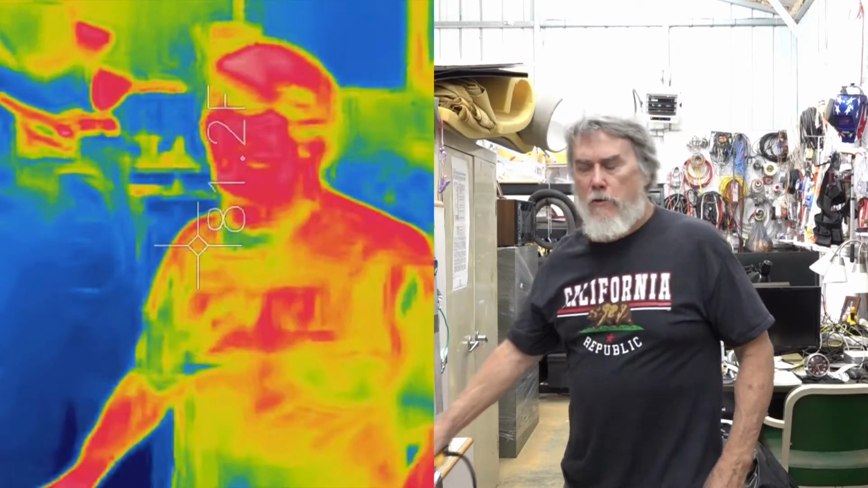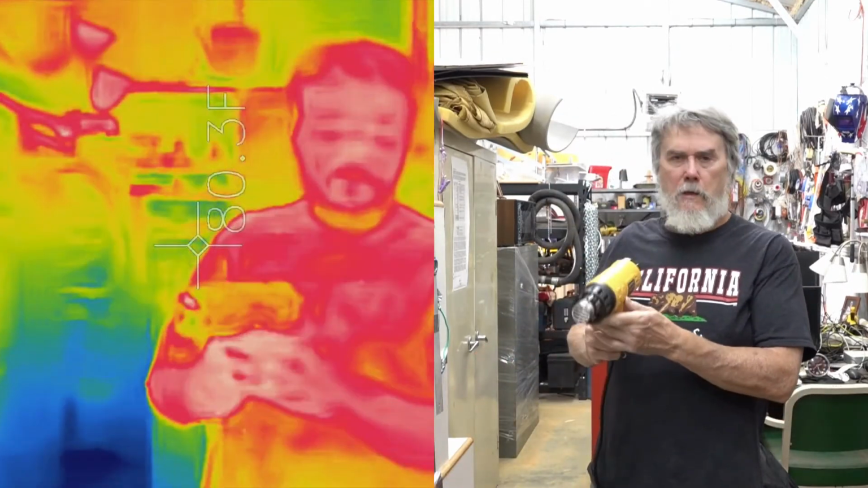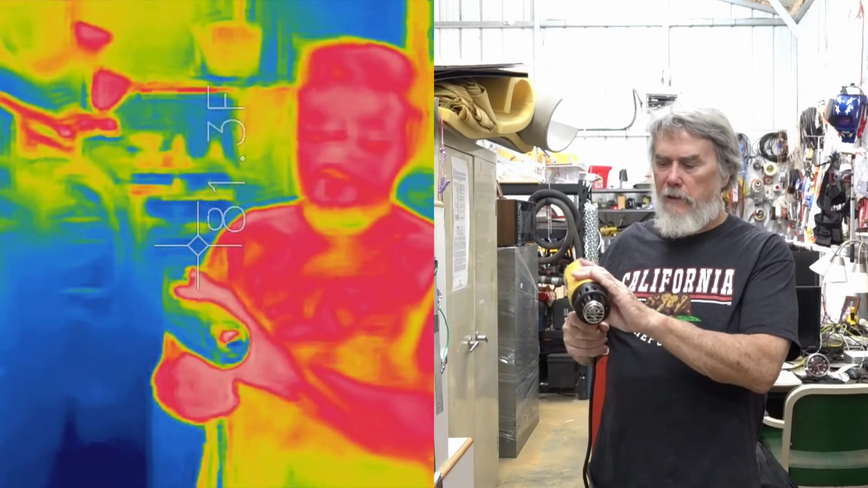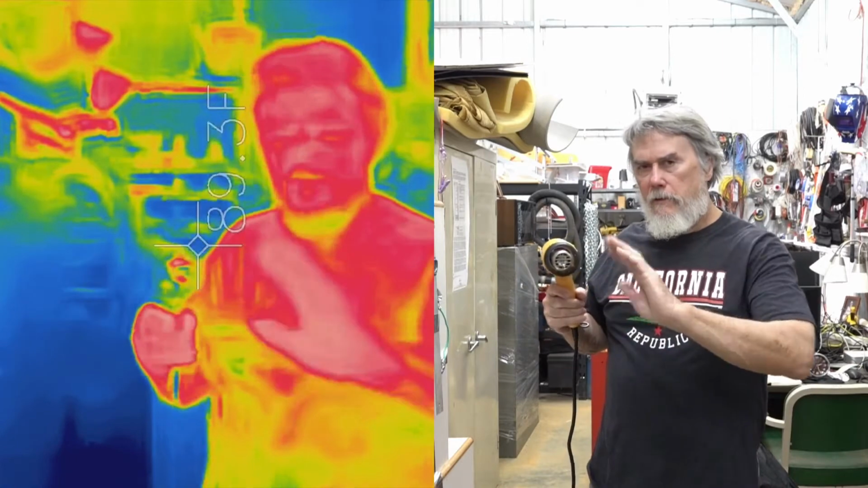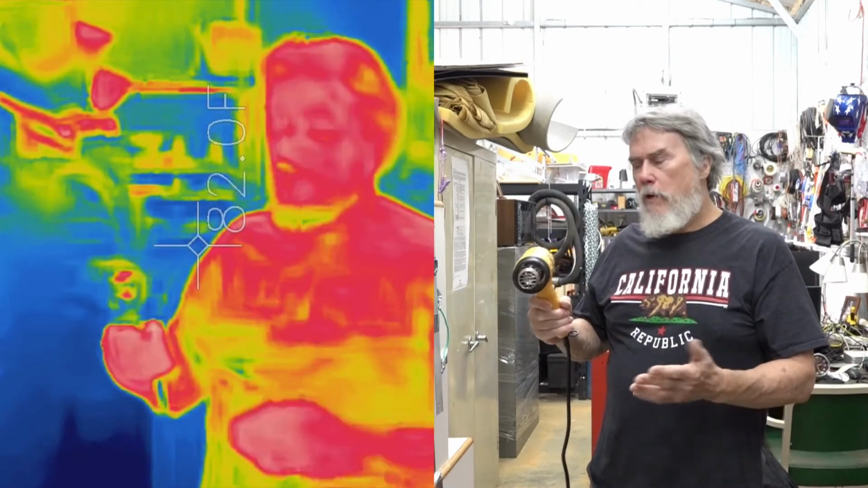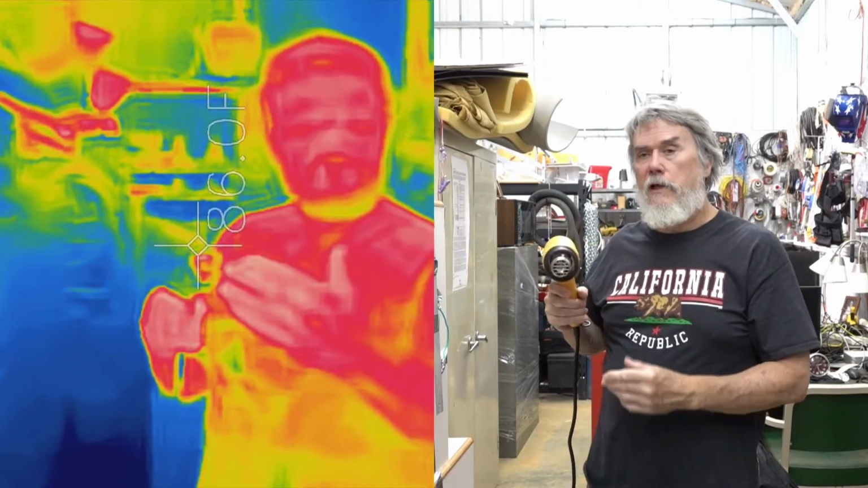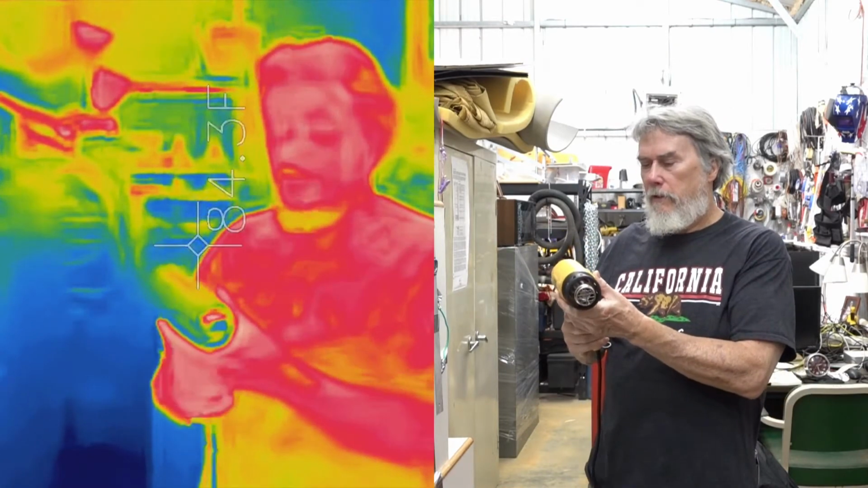The purpose of this video is to take a look at a heat gun like this. This is a Seek 1, capable of up to about 1,000 degrees F. You all know that it blows hot air out like an extremely hot hair dryer, and that's heat by convection. But my question is, can the heating element inside this emit infrared, so that the infrared could be a meaningful component of the heat that's transferred? So we're going to take a look at that.